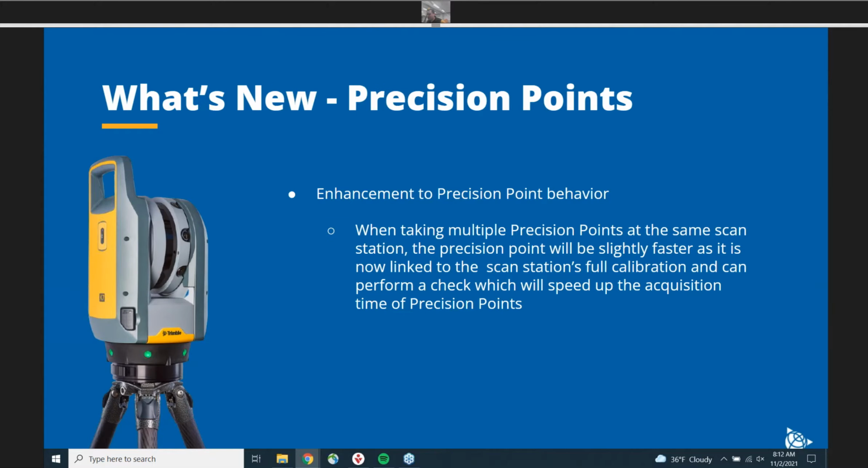What I'm really excited for is this new enhancement to the precision points. When you're taking multiple precision points at the same time, with this latest release you're going to see an increase in productivity in your ability to capture them faster.